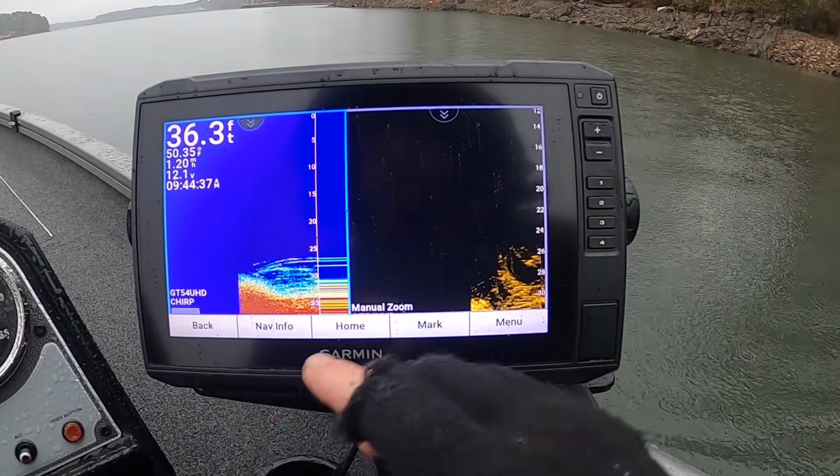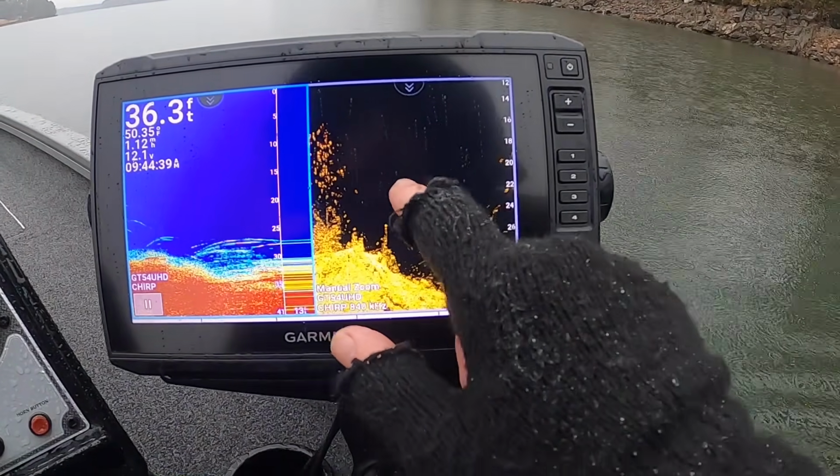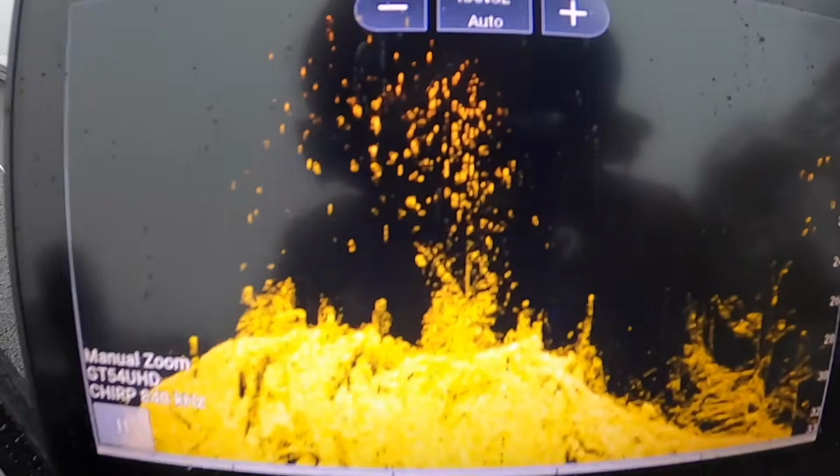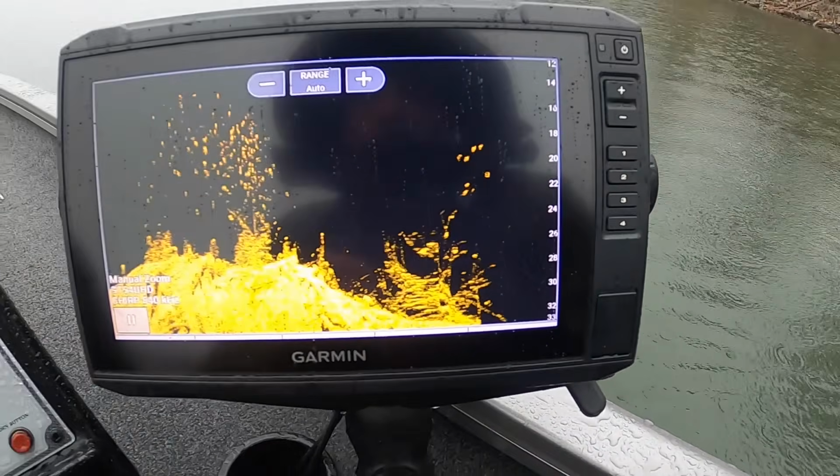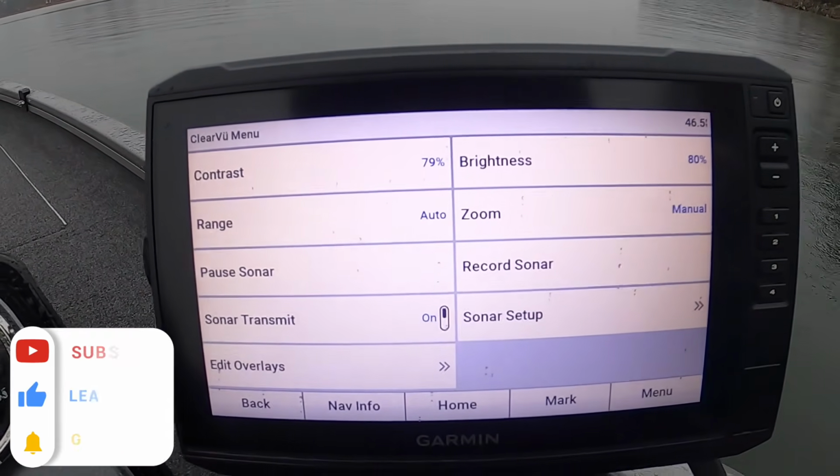Basically, my clear view, down view, it's all the same. Look at that, man. There's just fish everywhere over here. I always find them loaded spots. That's Paul catches them all for you. My clear view menu, or down view, whatever you guys call it.